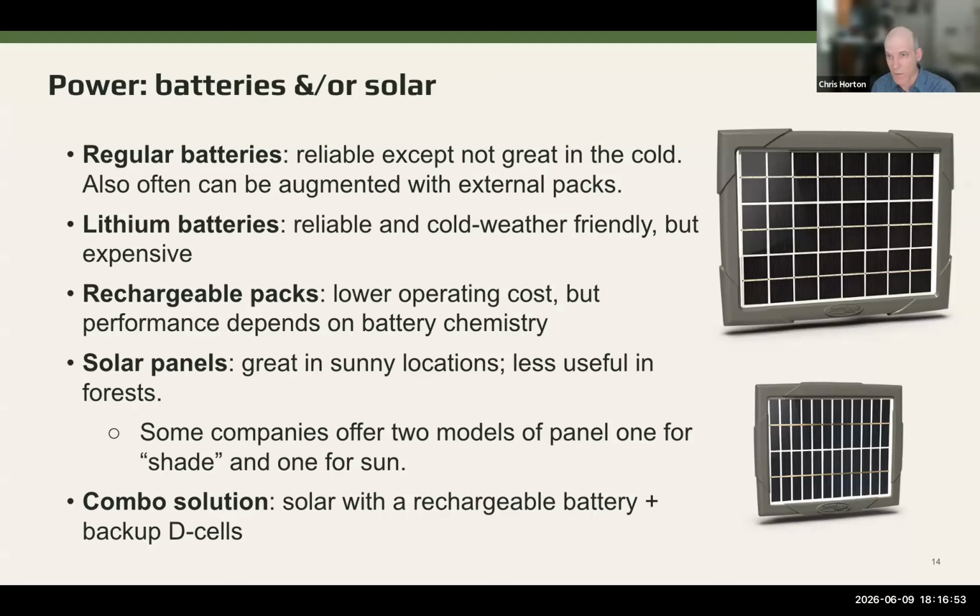In the case on the right, one of the systems I have has two different options for solar panel. One is a sunny area and one is a shade, and the shade is just larger so that it can generate more electricity from less light. And typically you'll end up with some combination. You may have a combination of regular D batteries backed up by a solar panel that's got a rechargeable battery pack in it.